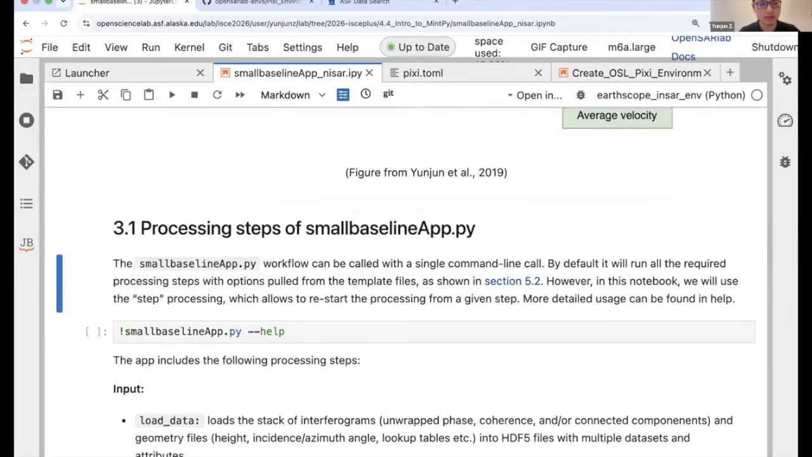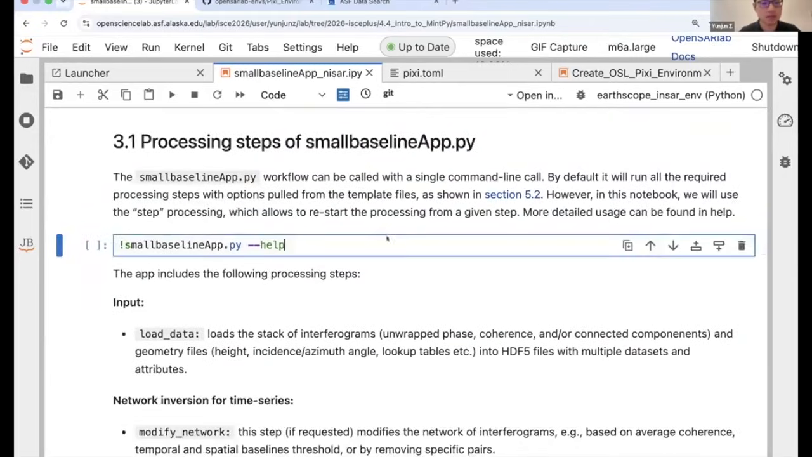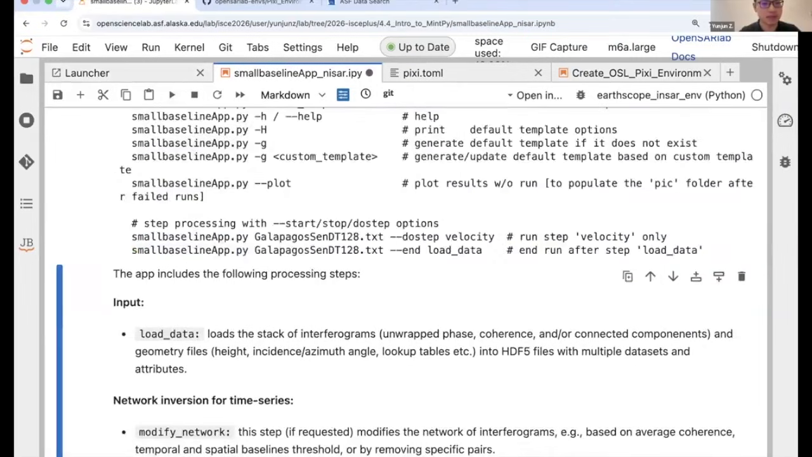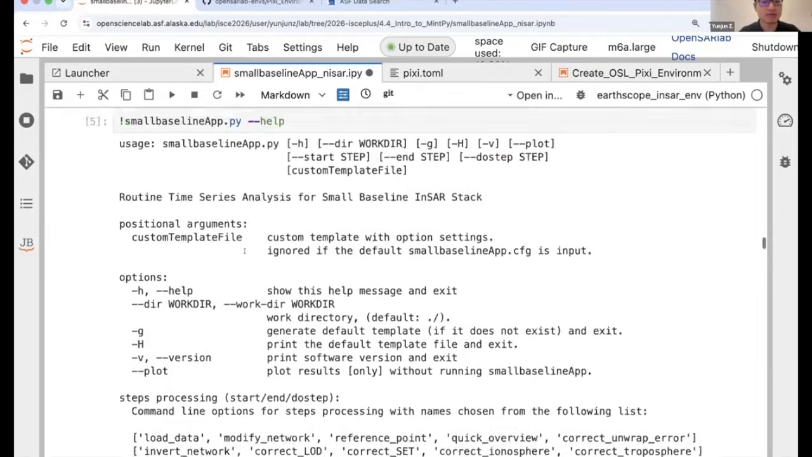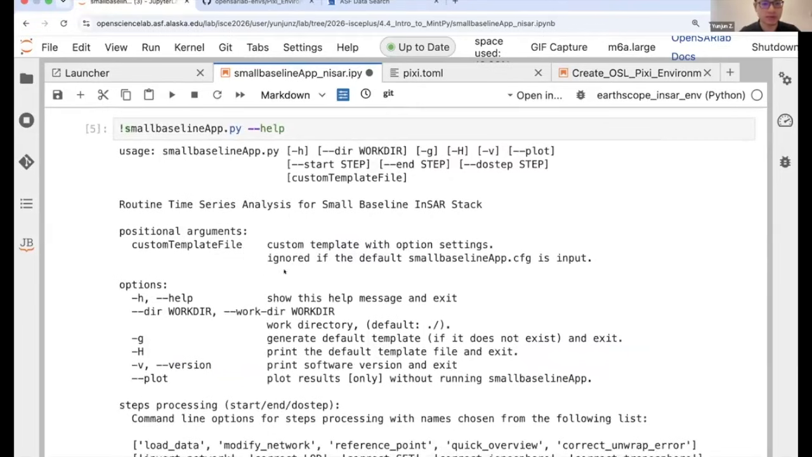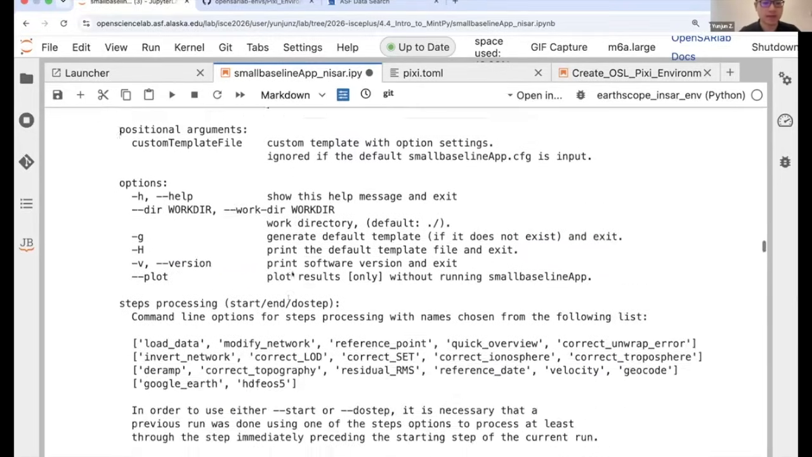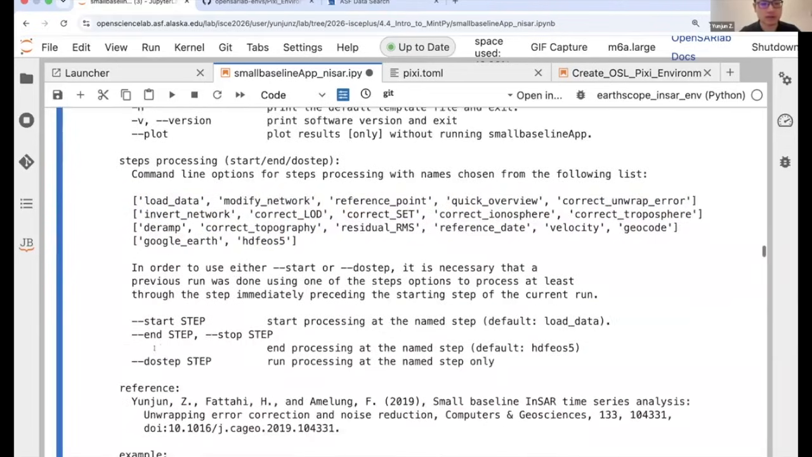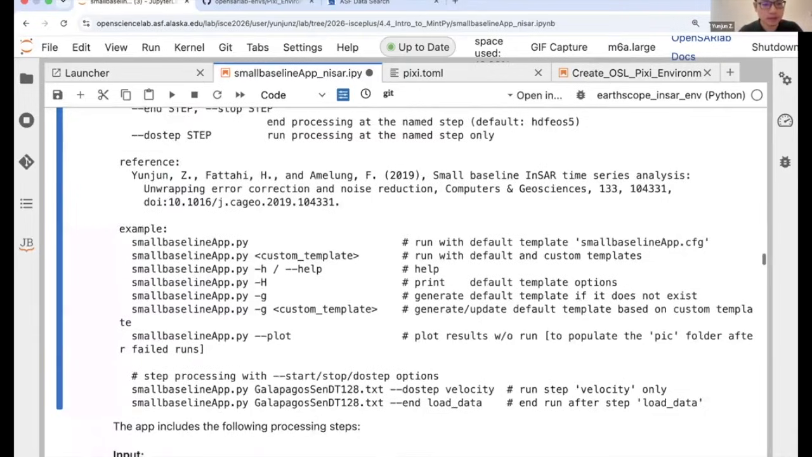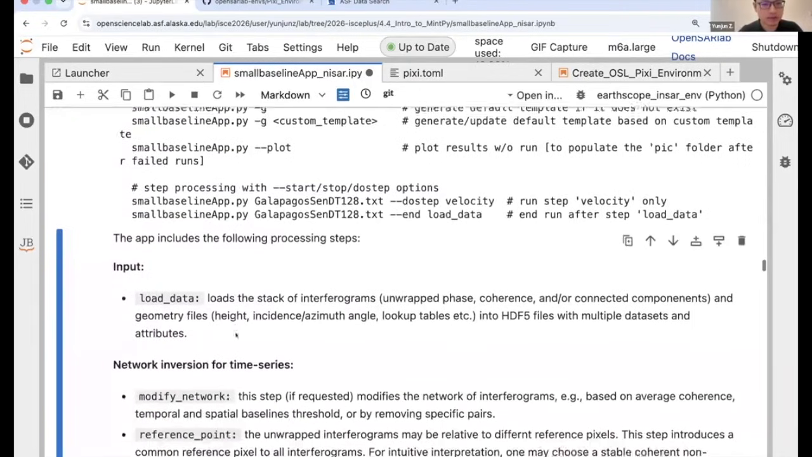The process steps for the small baseline app, you can check with the help message. The way it runs is very similar to the ISCE TOPS app or the Strip Map app. It has several steps as shown here, and it does them one by one. Then you can start with a specific step and stop at one, given that you have already run all the steps before it. And these are a few of them.